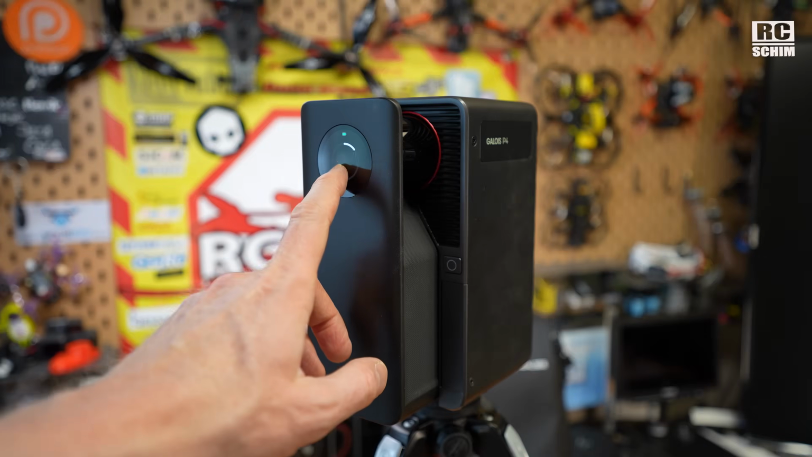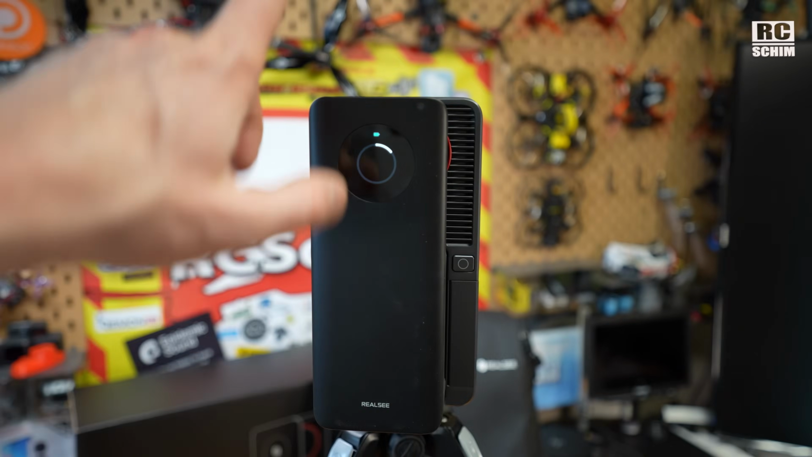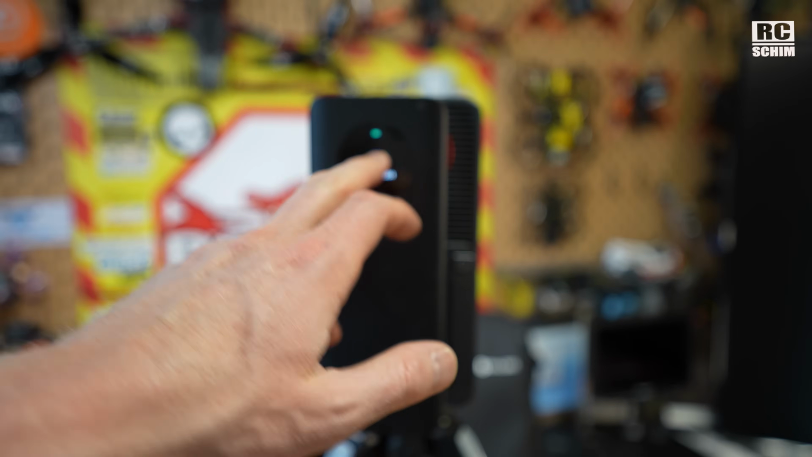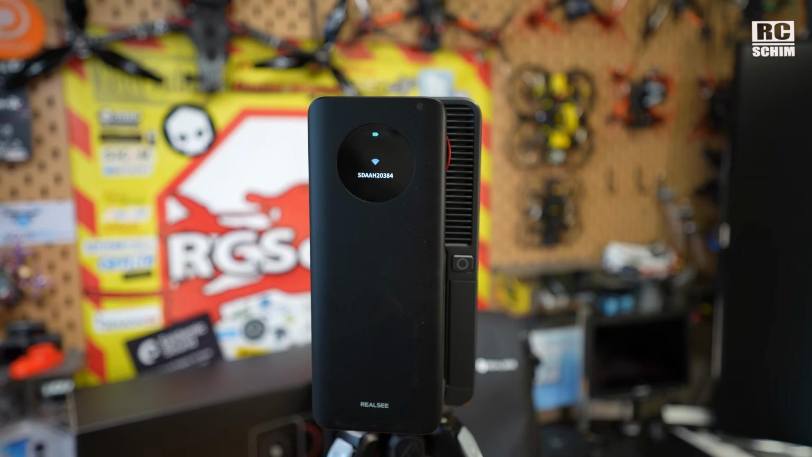And if you long press the display, you will initiate the scan and it gives you a countdown so you can hide yourself. So even if this is a touch display, there's no swipe gestures or anything, it's just a long press to initiate the scan. But yeah, you cannot change the quality modes or things like this. For those functions, you need to use the phone app.